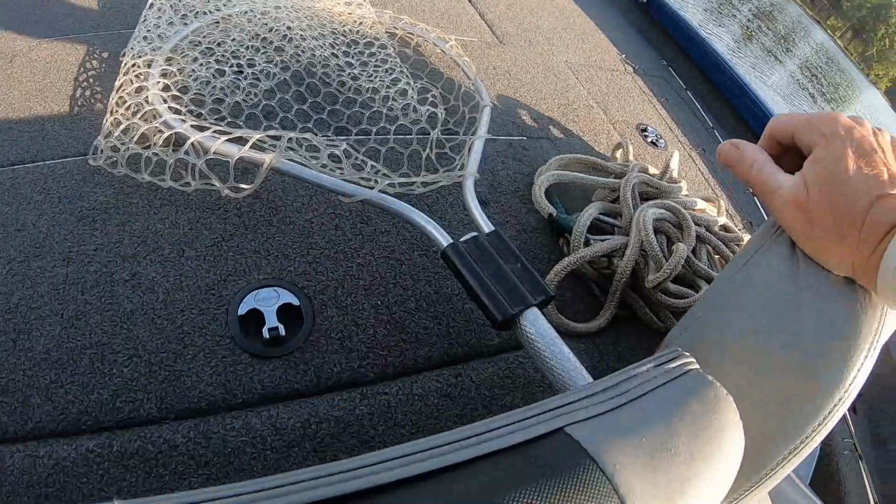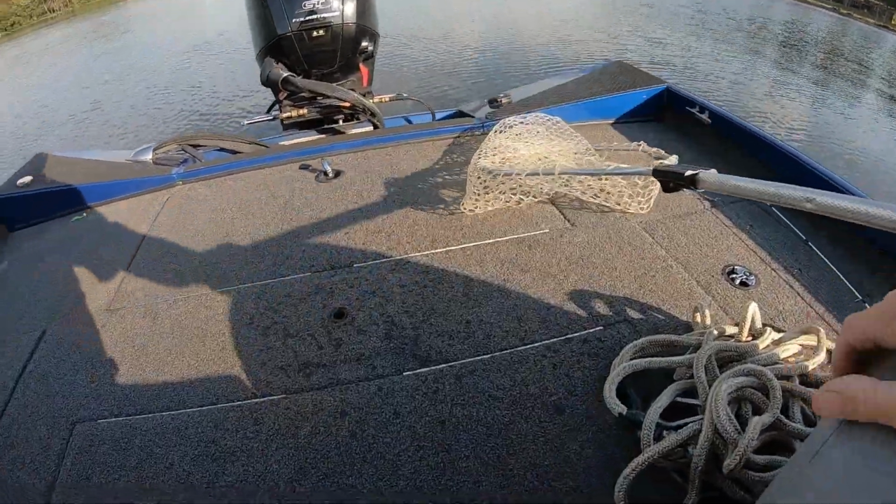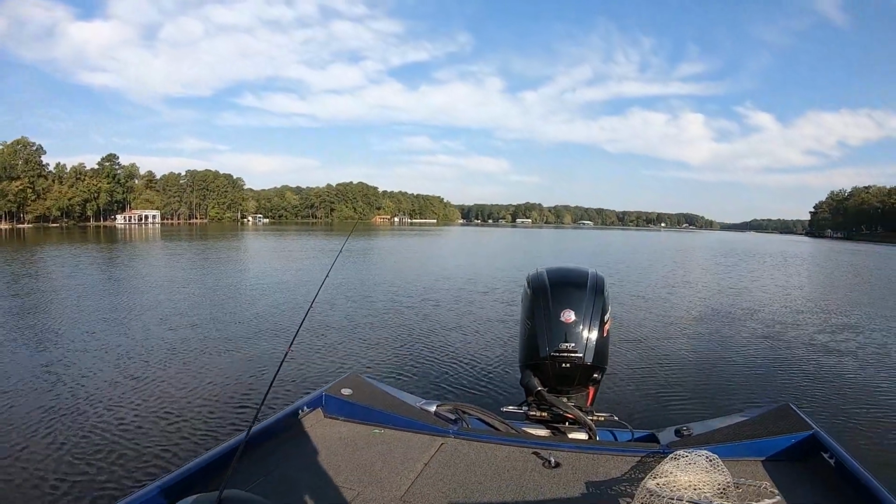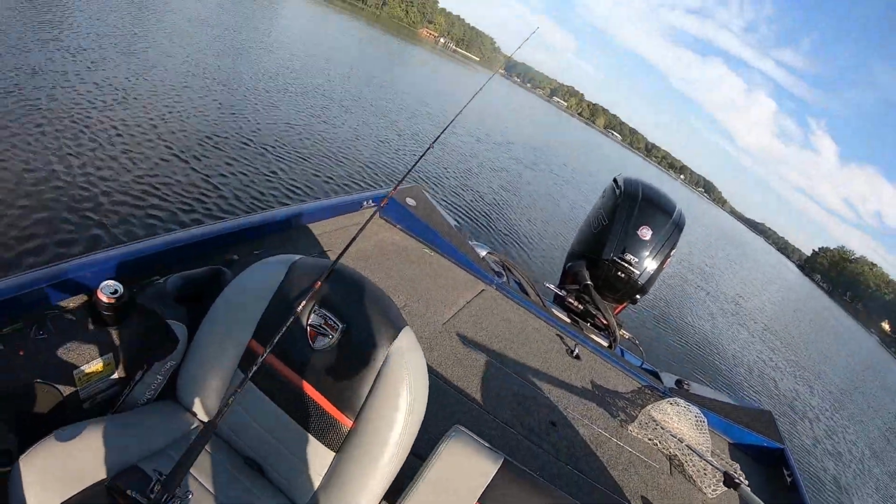Yeah, they are fat. They've had plenty to eat with all the mayflies and stuff lately. Shad are rolling everywhere. We got a lot of shad this year. They must have had a good spawn. So everything's eating good. I've seen more crappie this year, I think, than I've ever seen on this lake.